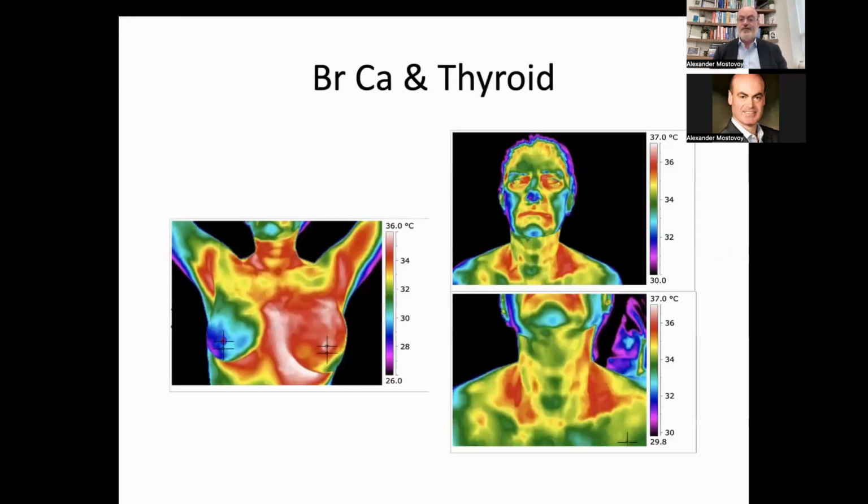As I said, in many cases, thyroid conditions will precede breast cancer. You can see, this is the facial, you can see a very cool jaw, or lower jaw. This is the same patient, but here we have massive late stage breast cancer. Now look at the very cool thyroid area as well. So again, the connection is there.